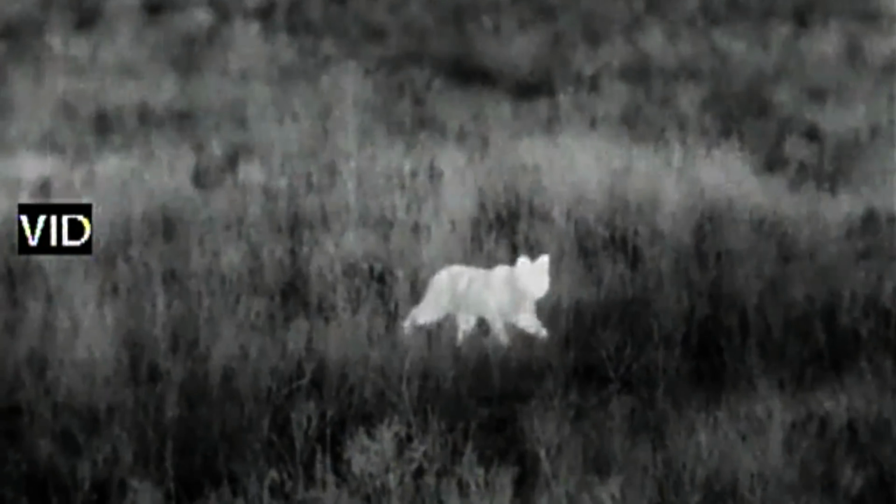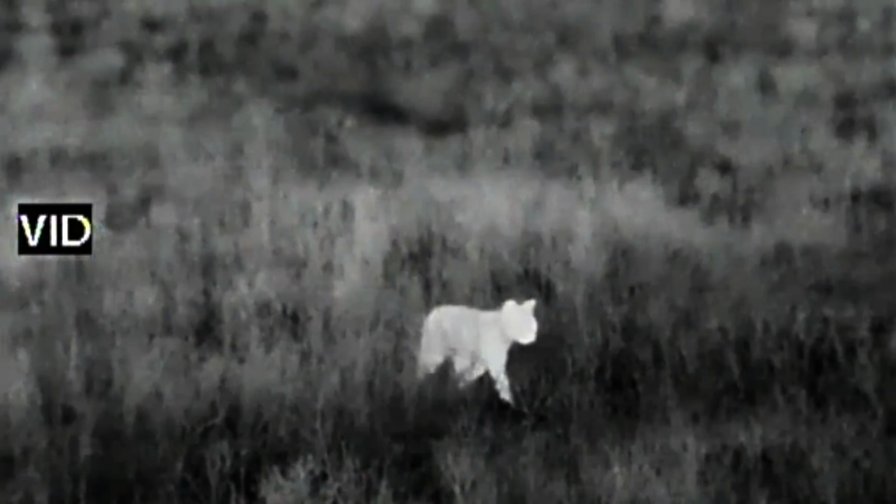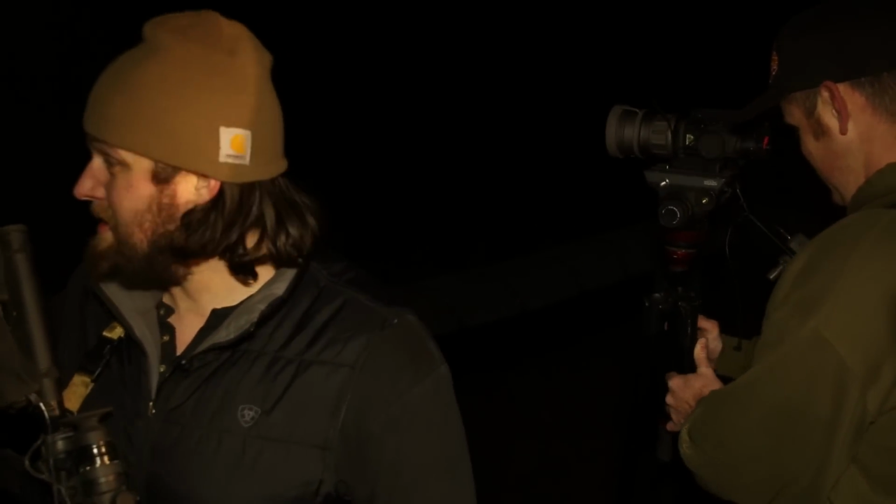I mean, the cat started about 60 yards, 70 yards when we first spotted him. Yeah, somewhere in there. He had been hanging out in that brush. That's what we saw whenever we first got him in the thermal. Y'all picked him up on the stand and immediately turned the lights over. Obviously, you saw him on the thermal. You saw him on the lights. And he just came right in. He stopped twice. I thought he was going to bust us and head the other direction.